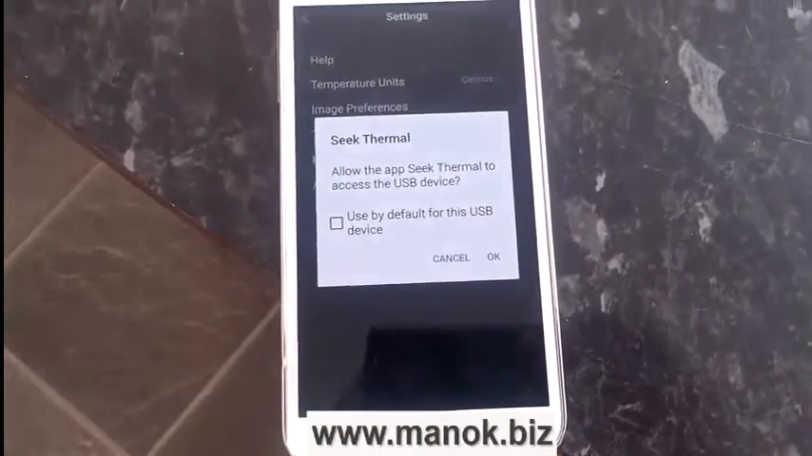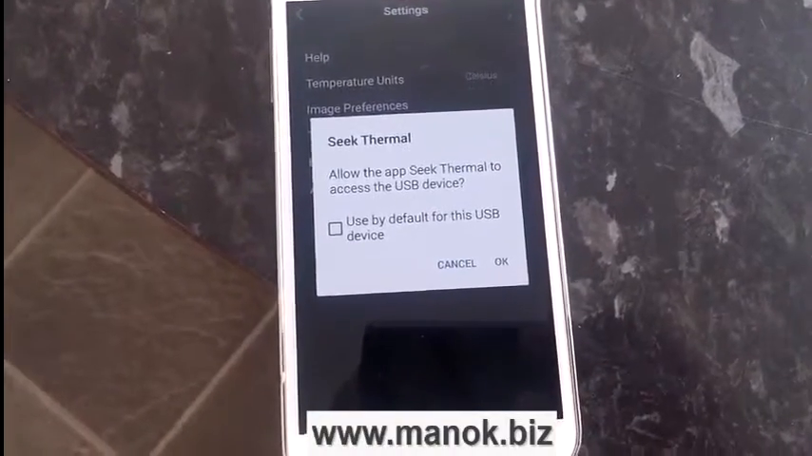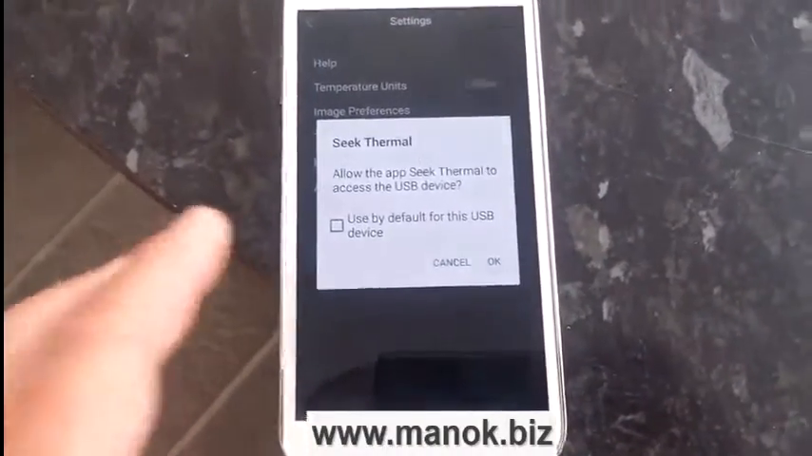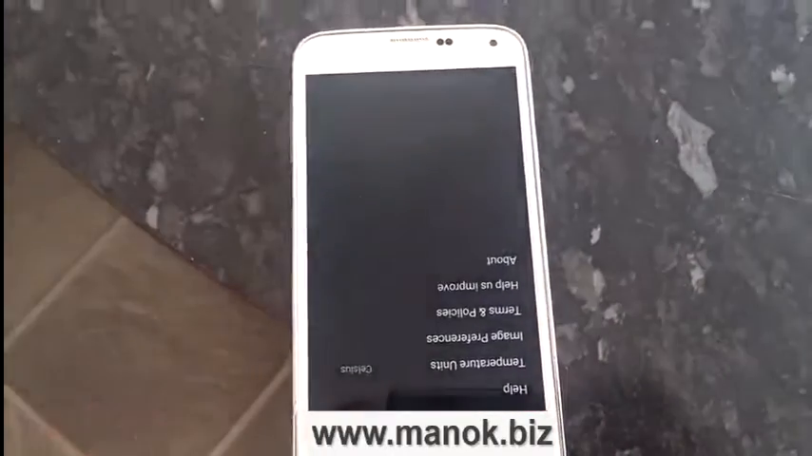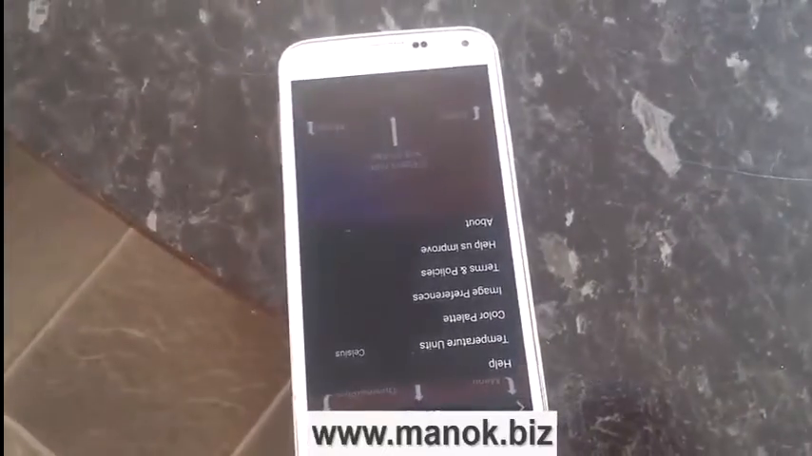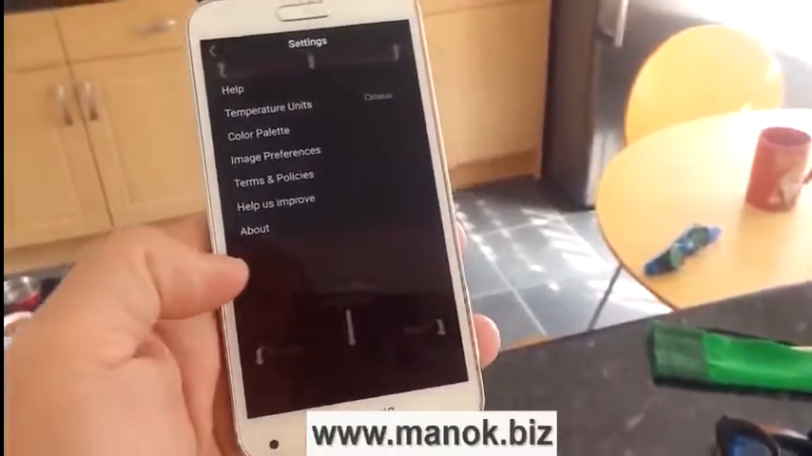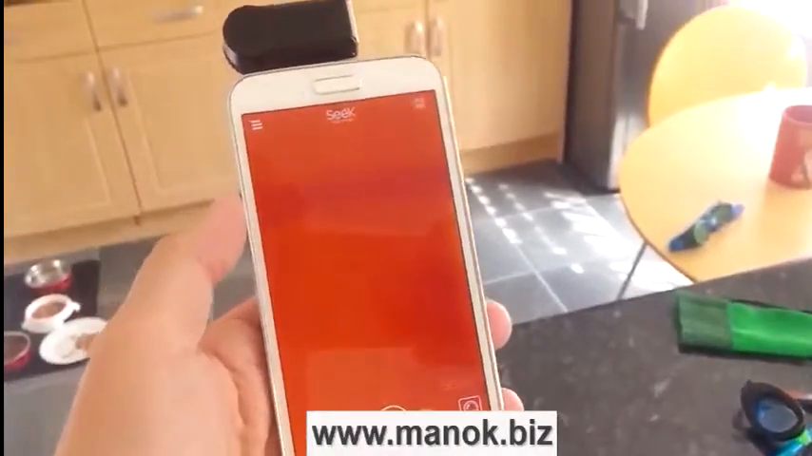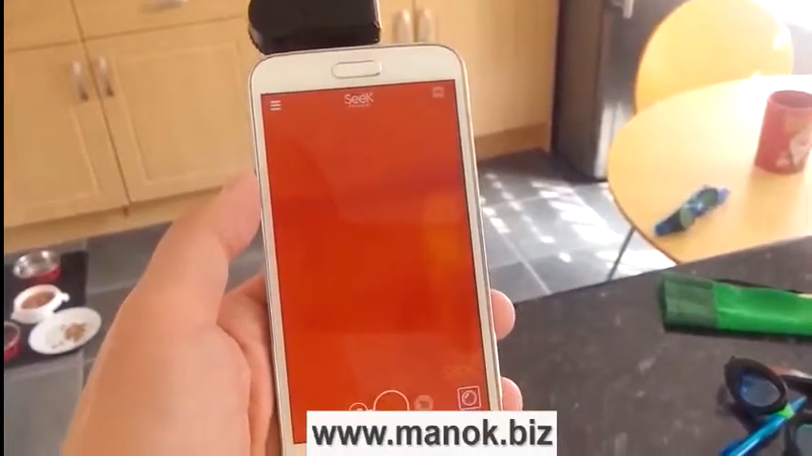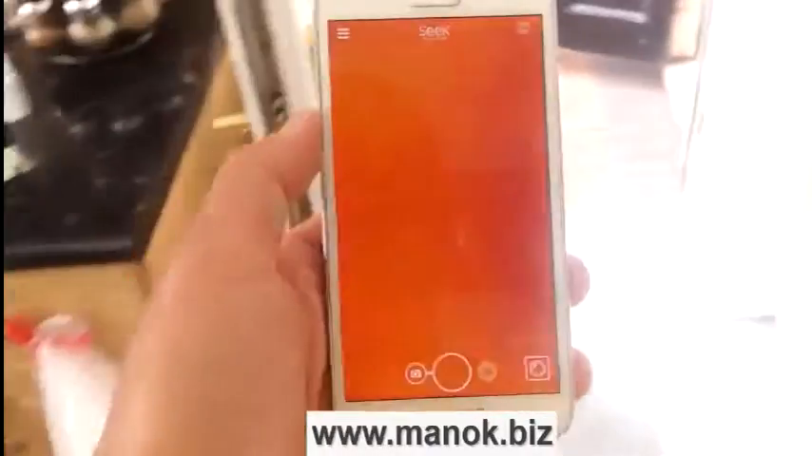Okay, so it says here, allow the app Seek Thermal to access the USB device. So that's Android basically saying, do you want this to happen? So I'm going to say yes. And let's turn the screen upside down. But you can see here that it's kind of meant to work that way around. I'm going to come out of the settings here, and you can see immediately everything's warm by the looks of it in this area. Let's go outside and see if it cools down.